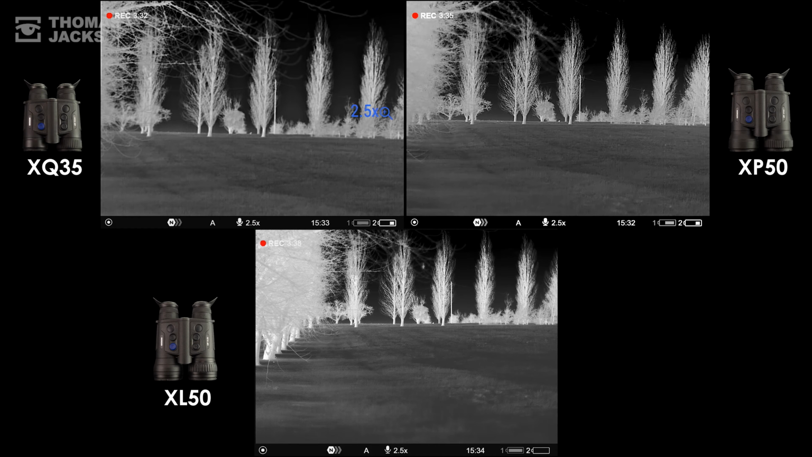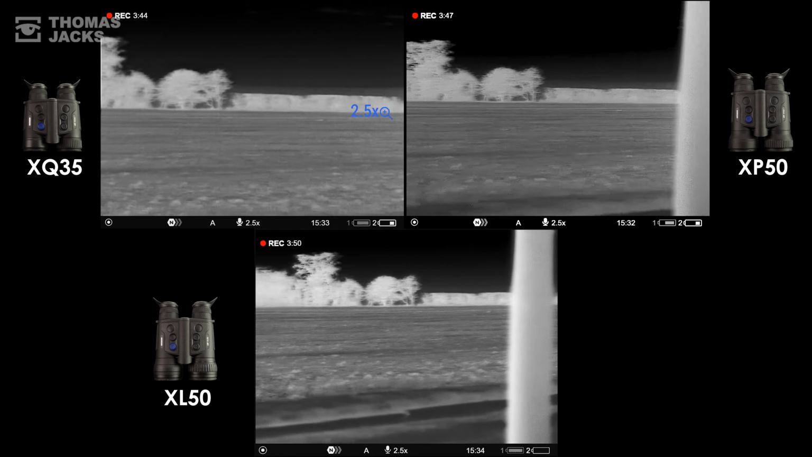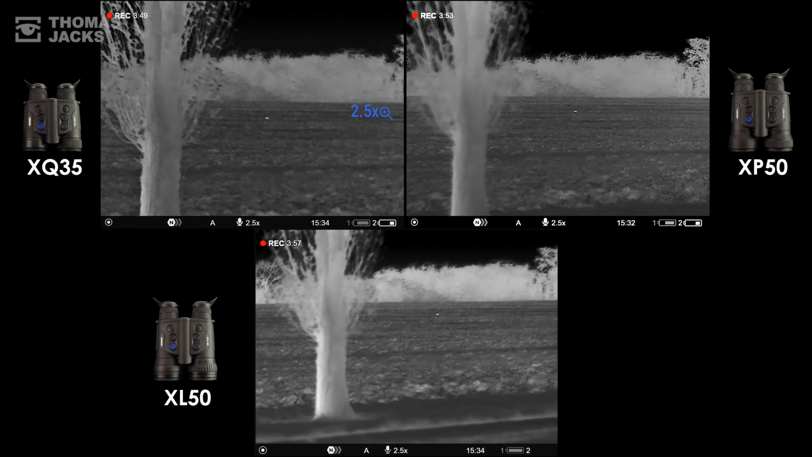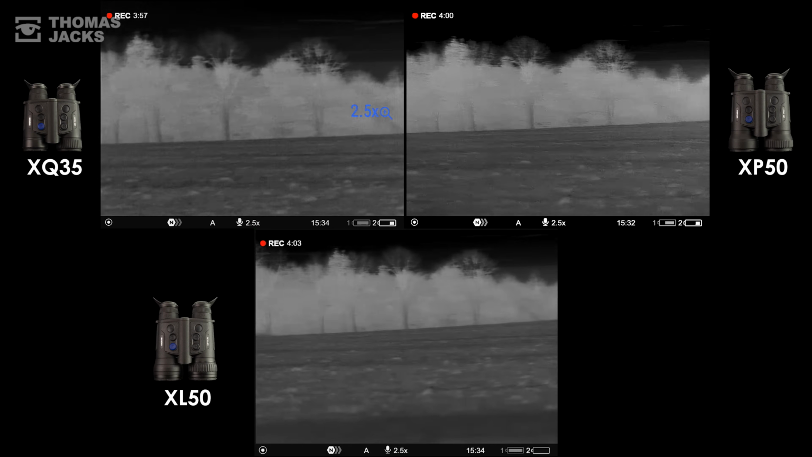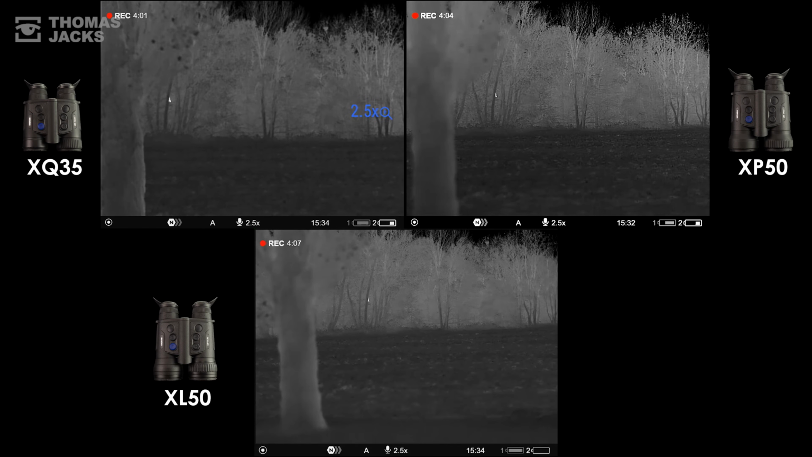Now, without refocusing, to demonstrate the depth of field side by side, let's check out the neighbouring field. Here, 1, 2 small animals, probably birds feeding, visible on all 3 thermals. And further away, make that 3. Even a squirrel that needs to hide a little bit better than that when you've got a thermal.